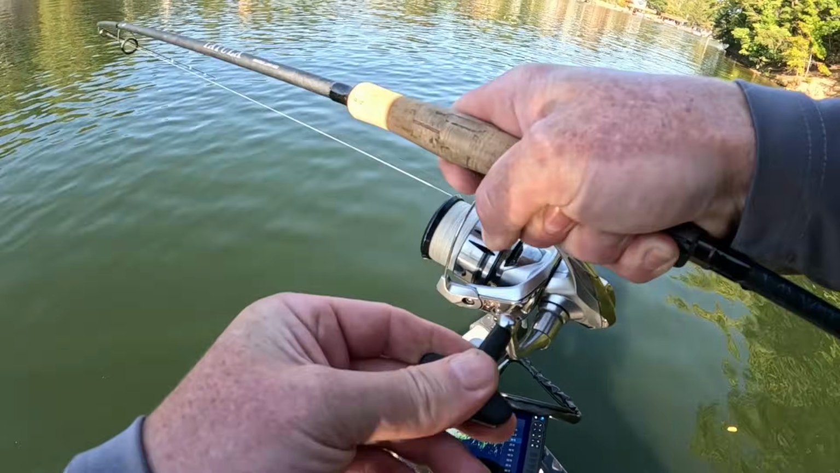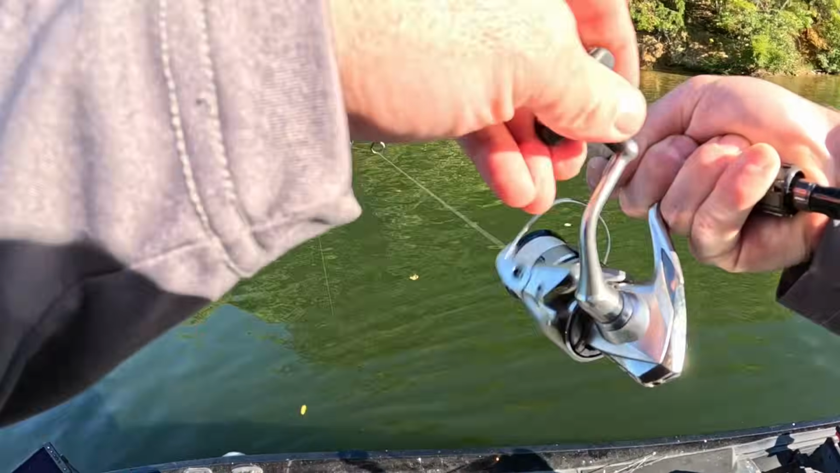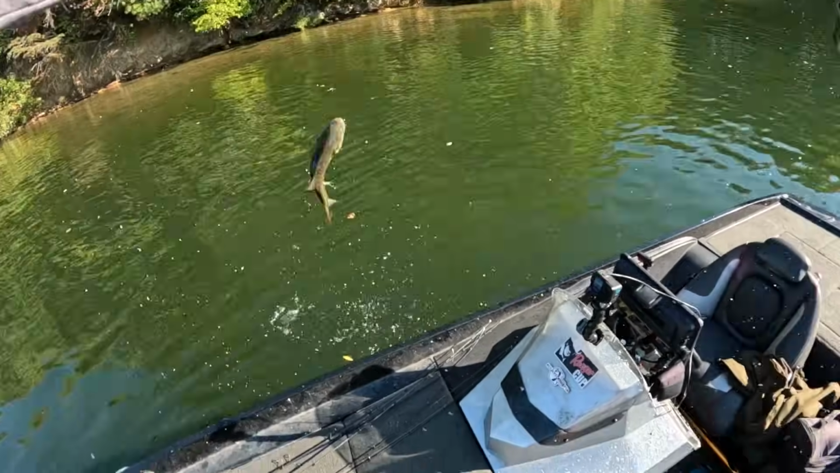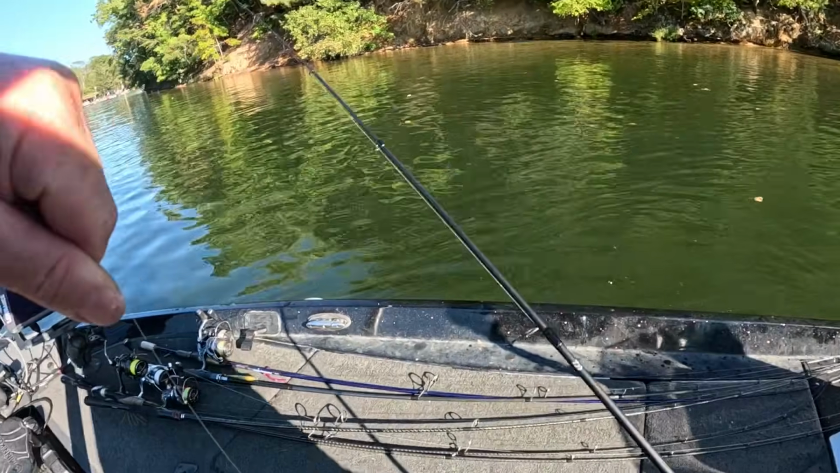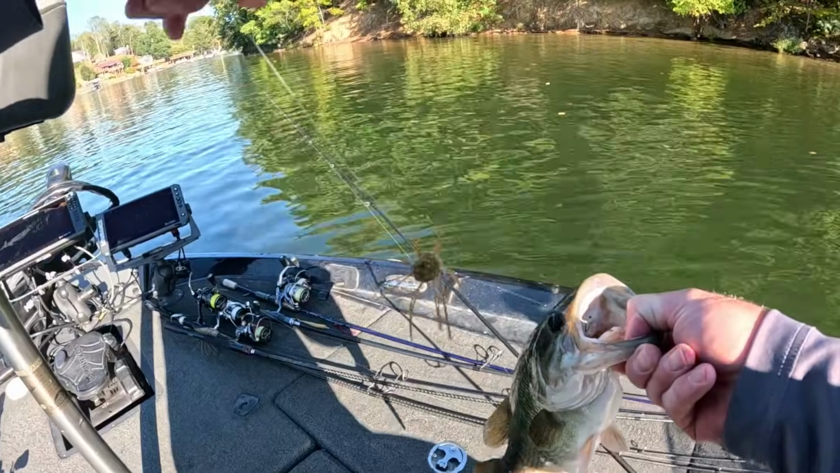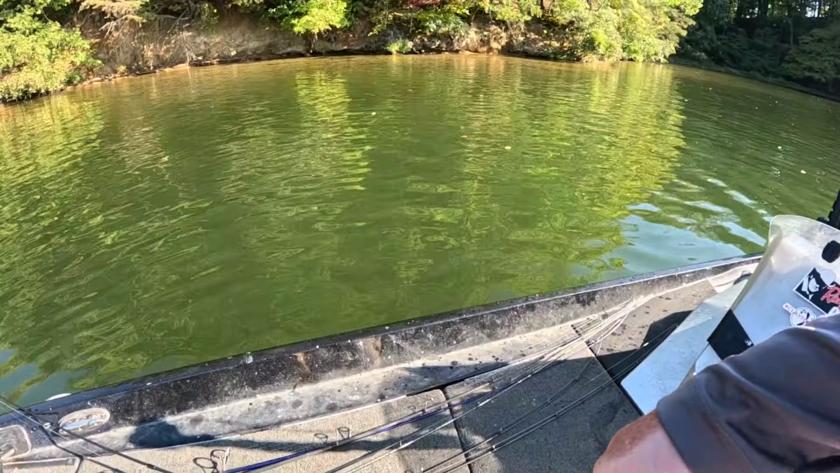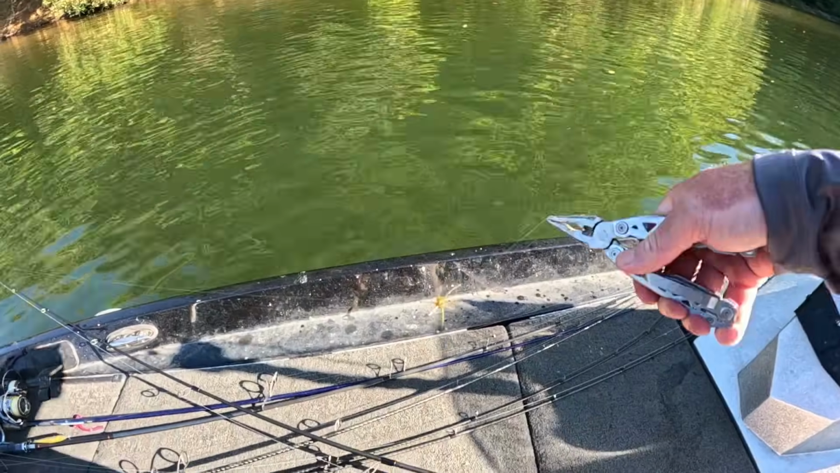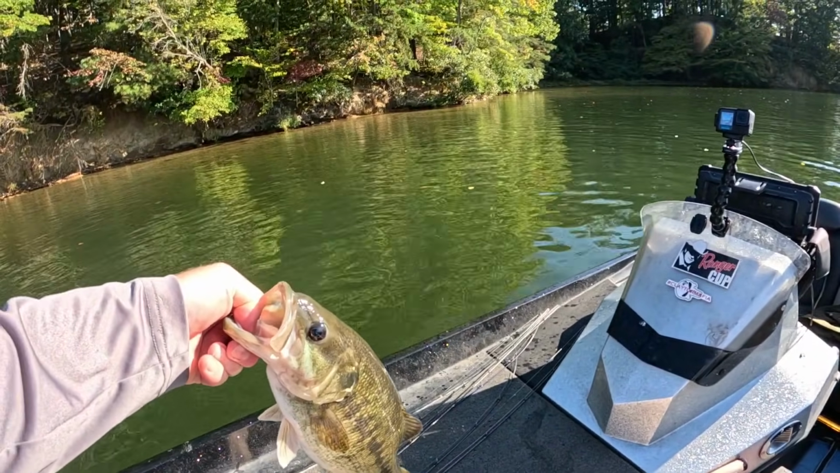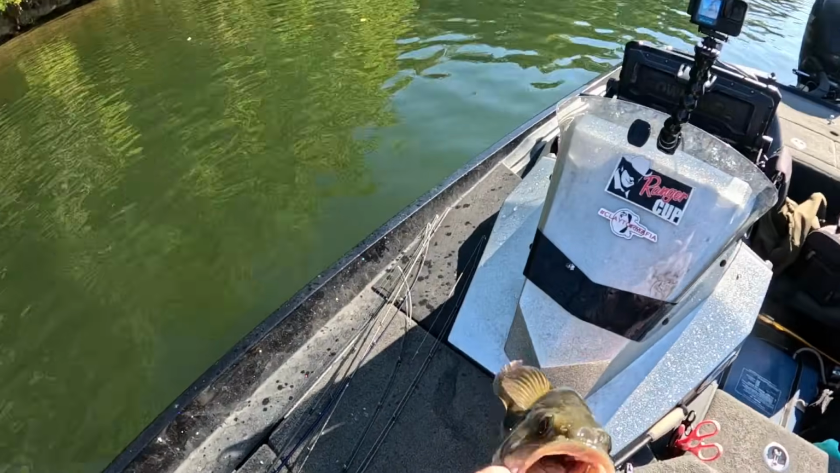That's a good one. Oh man, it's a real one right there on the dice. It's on the tumbleweed. This big spot.